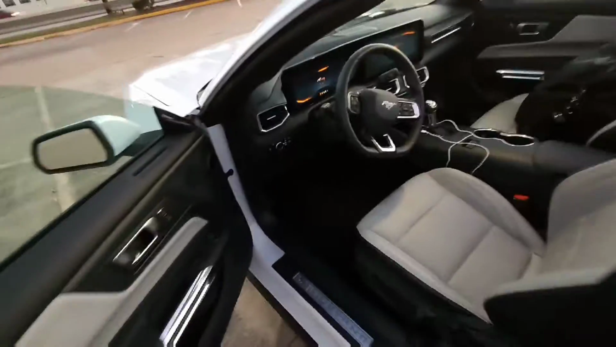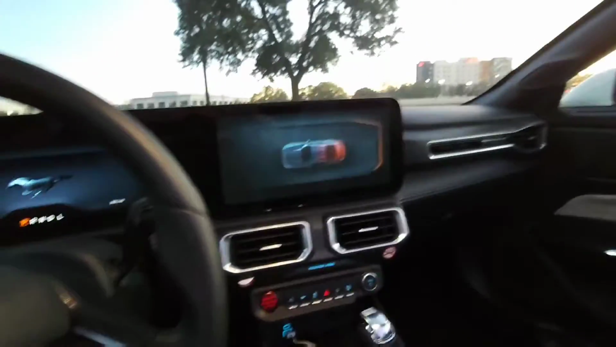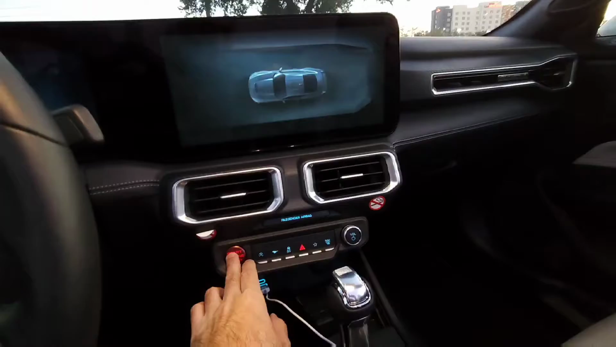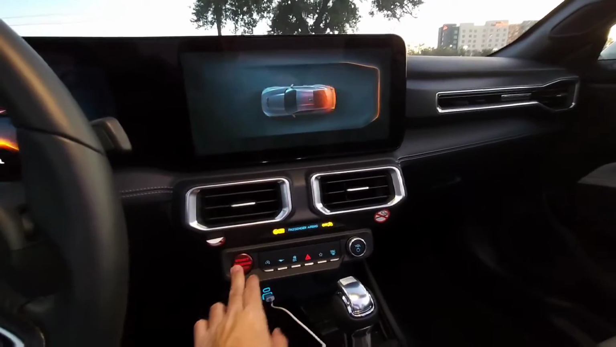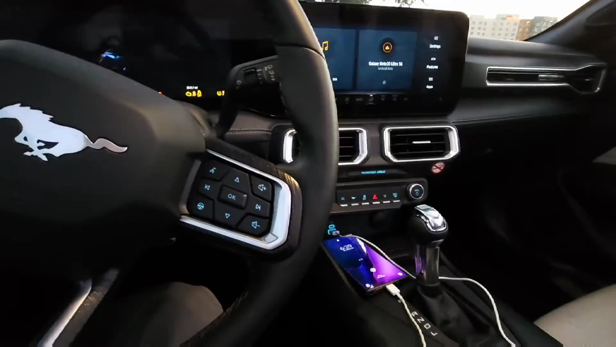So let's hop on inside of this vehicle, and you're met with the cabin. You still have your customary inside lights. Let's see if I could just turn on the car.